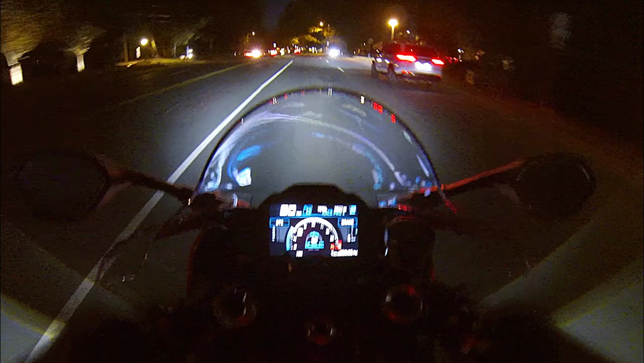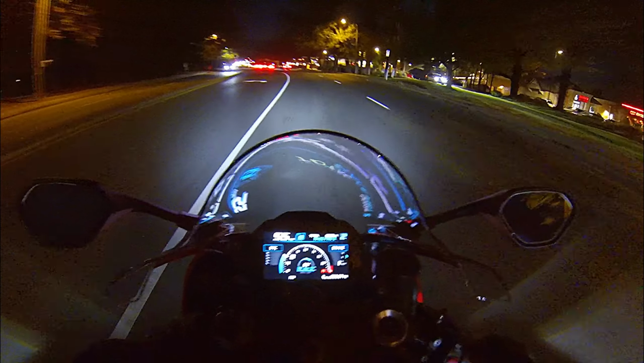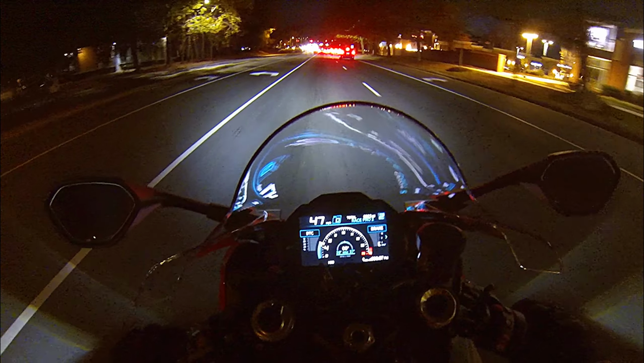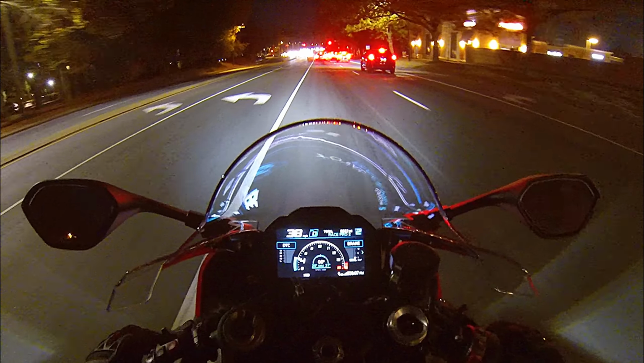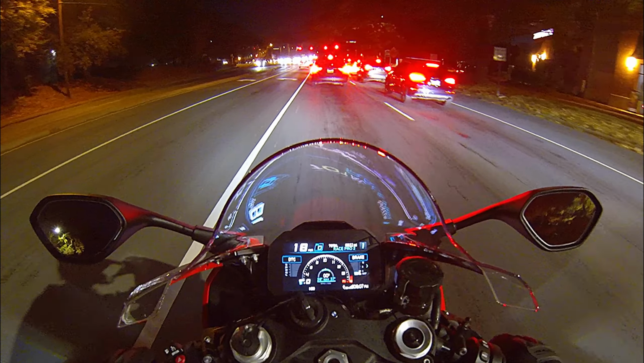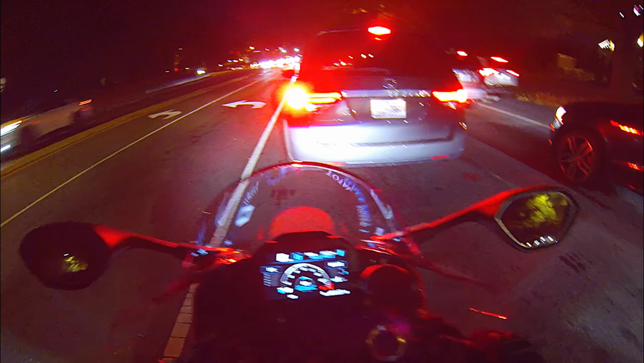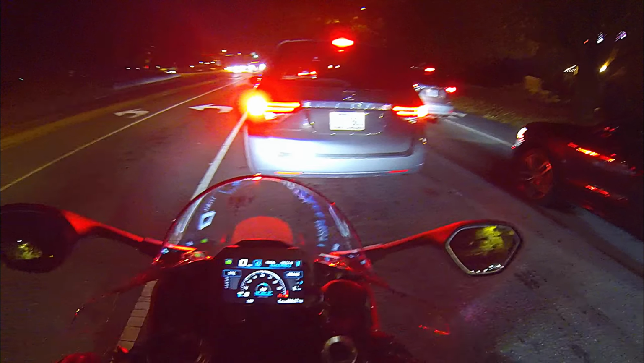Panigale or the H2, obviously, but when it comes to something this comfortable and how this thing rides, like the speed this thing has is ridiculous. Look, when you're riding a Panigale, it's like, you know, you're really uncomfortable. You're hunched over a little bit. It's hot. It's a very hot bike. Like, this thing is just perfect.